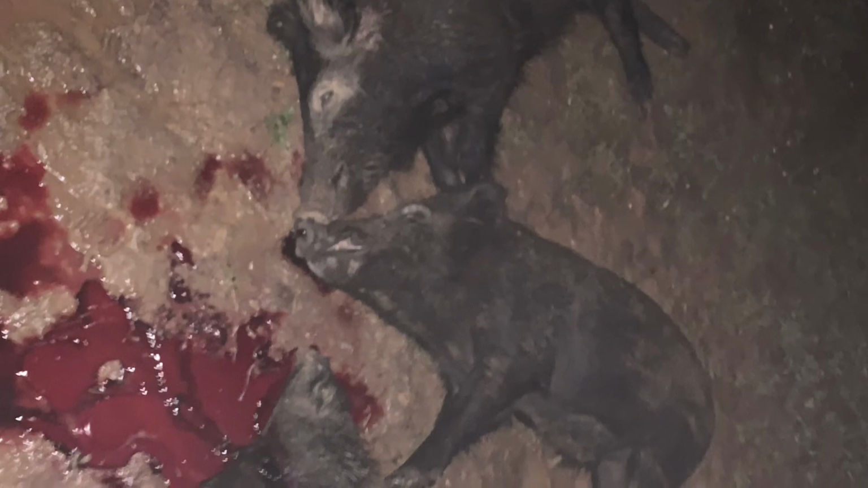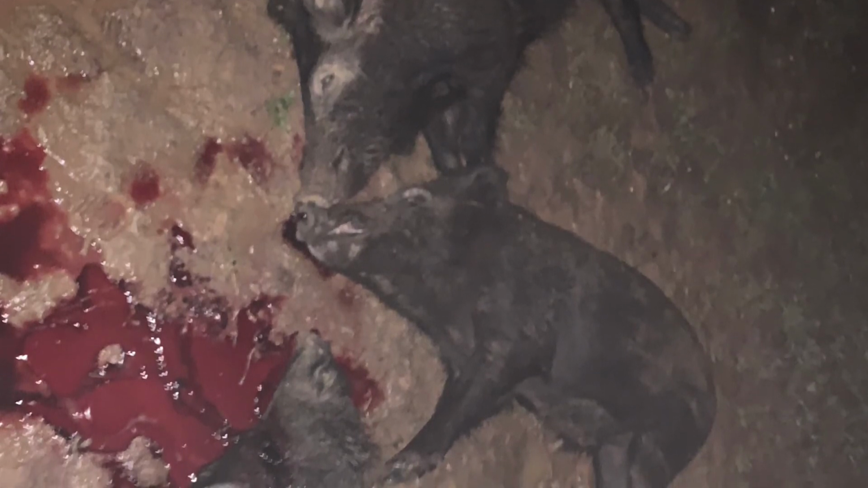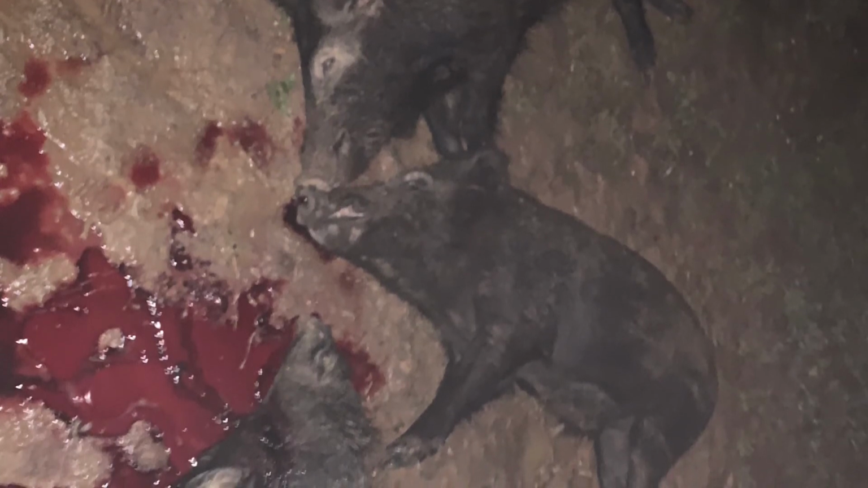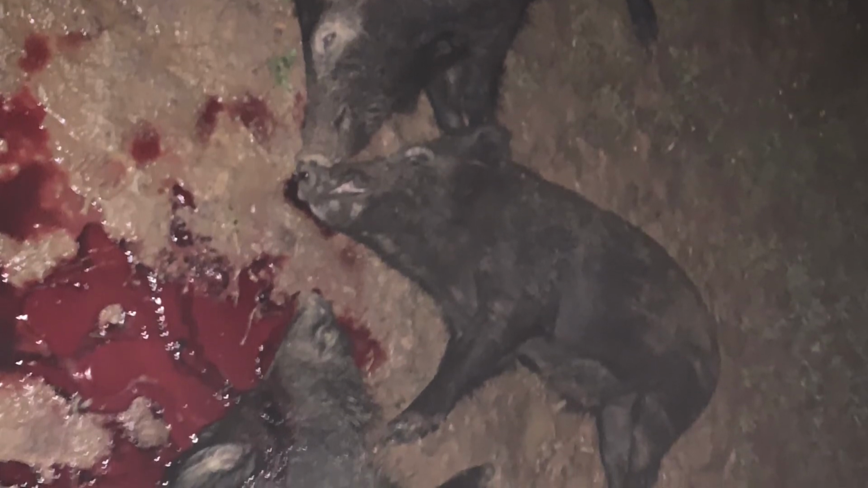As you see right here, a shot in the back left butt cheek of that hog, but from the angle, it actually hit spine, and she pretty much died in a matter of 10 seconds. Like I said, she was only, I think, 10 yards off the main road there.